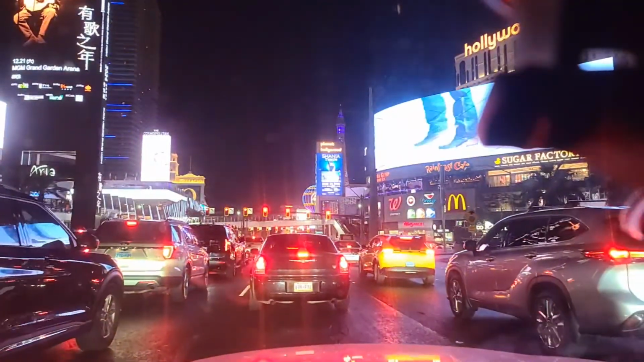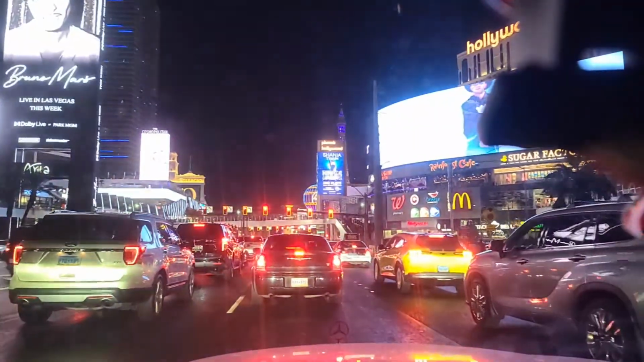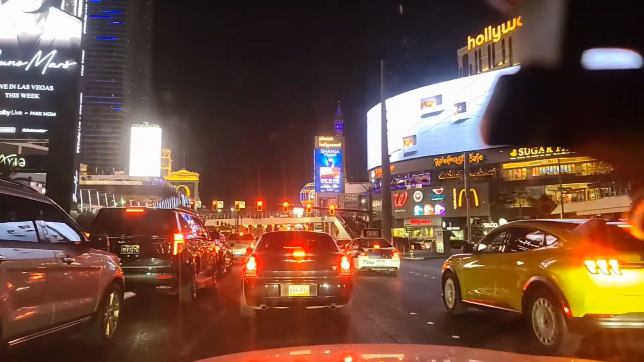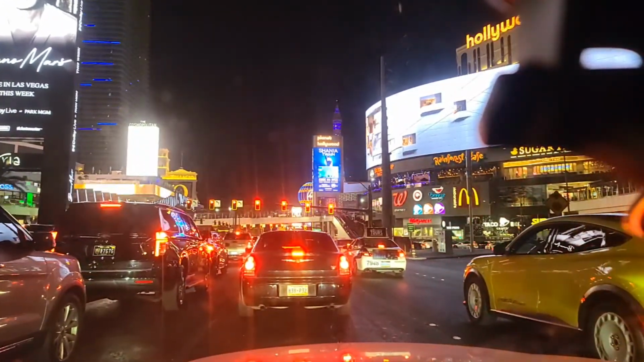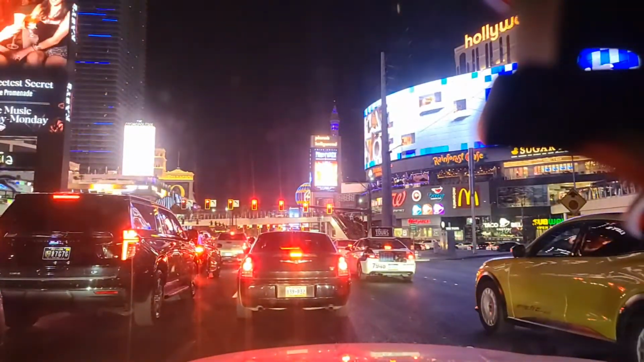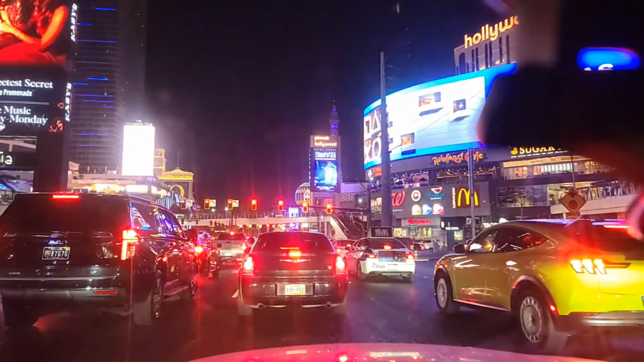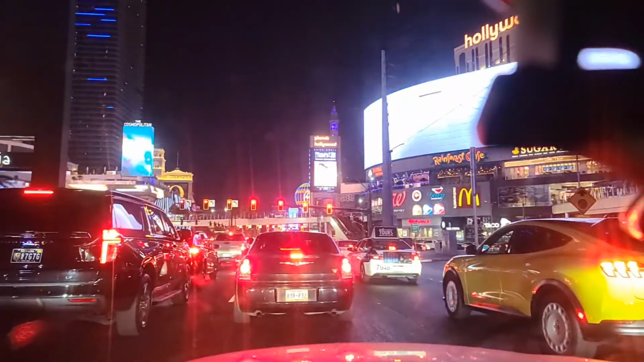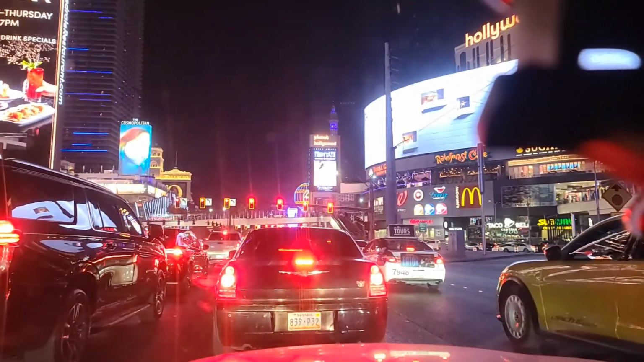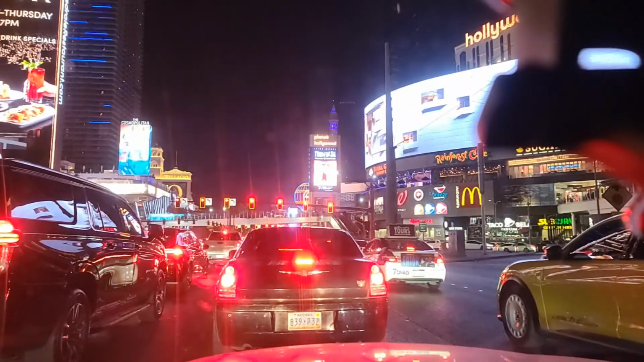Yeah, it's up here in front of Mirage, where they tore down the volcano and all of the nature stuff that was located out in the front of Mirage. Yeah, they have a bunch of cranes there and everything now. They're getting it underway for sure. Oh, I'm lagging. Sorry about that. Let me see if I can pull up a little bit there. T-Mobile letting me down here.